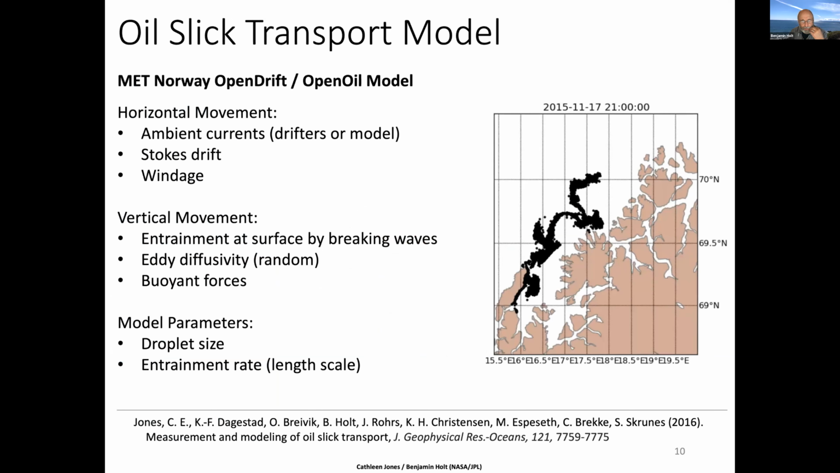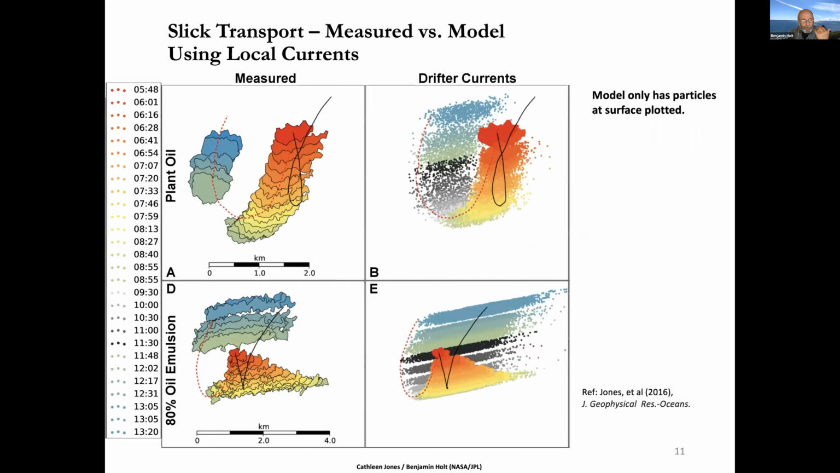We had a really interesting paper that we generated with these Norwegian colleagues who took into account the different particle sizes of the spill of the oil and plant oil, and using these drifter buoys, we were able to simulate and compare drifter predicted currents with our measurements of the oil spread over time for both the plant and released oil. And it was quite a good match.